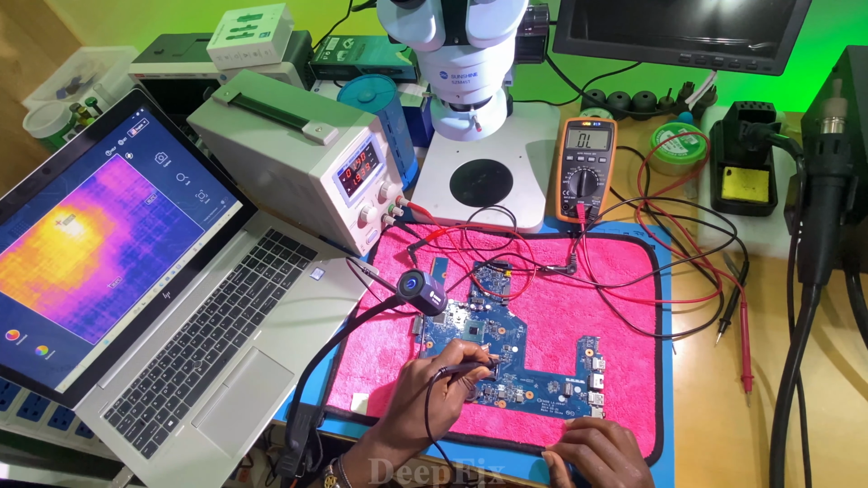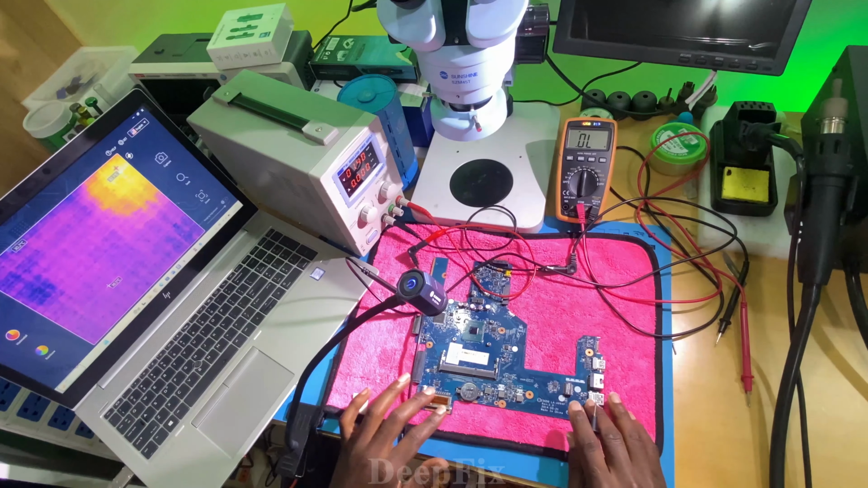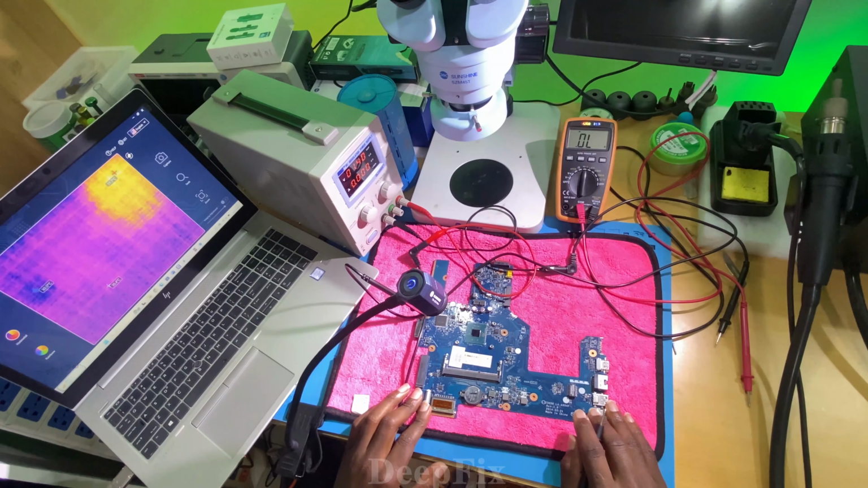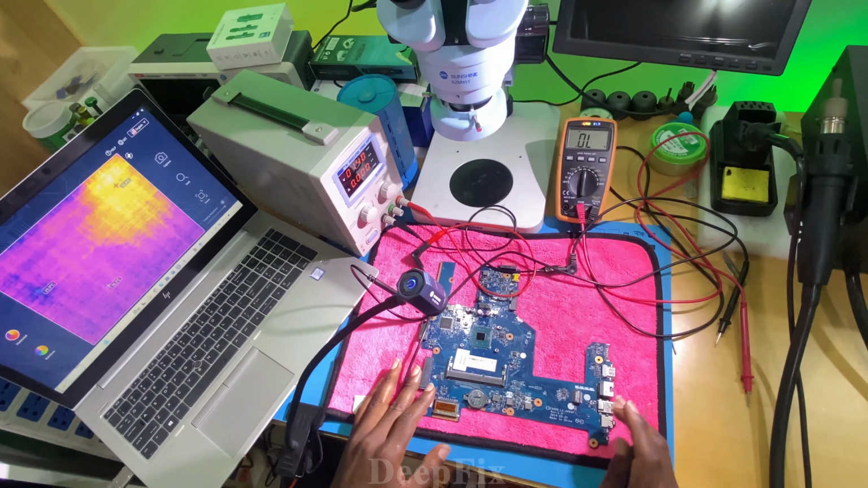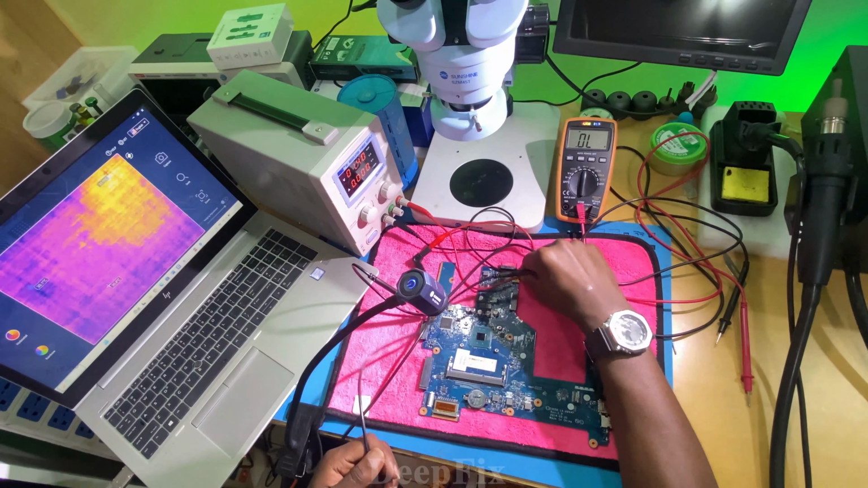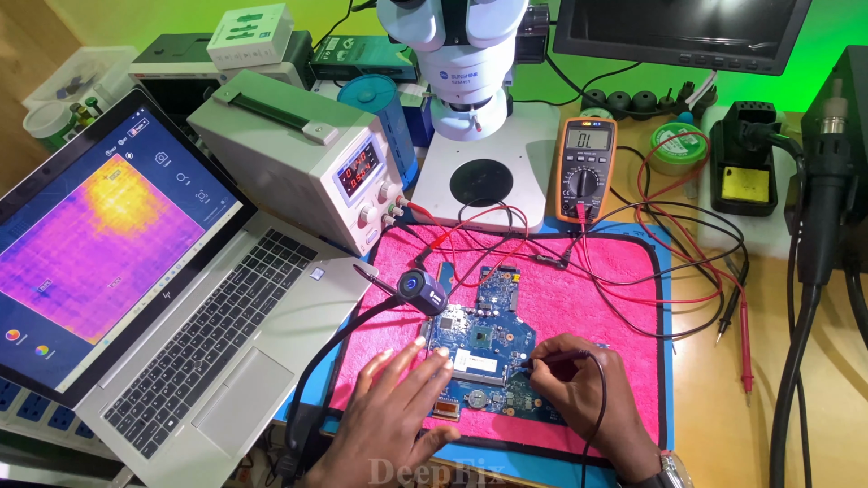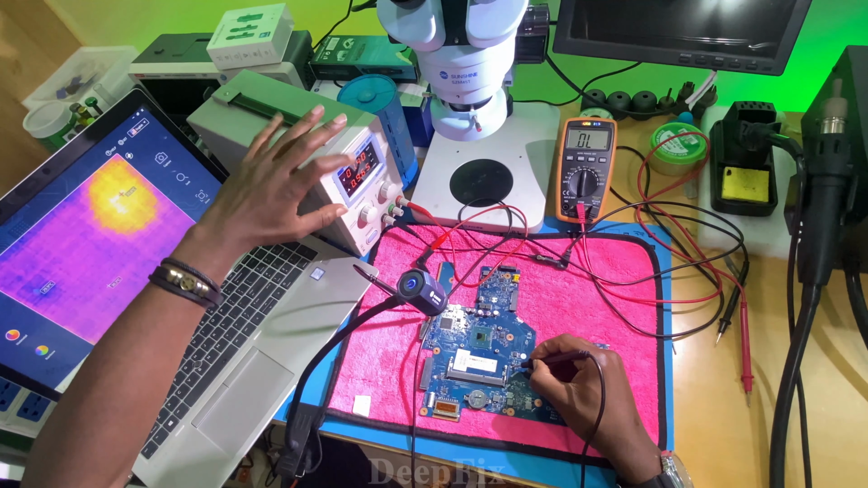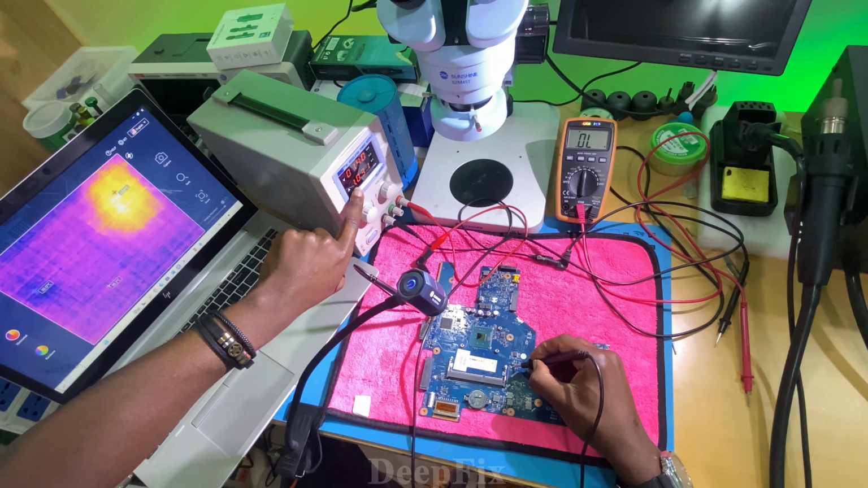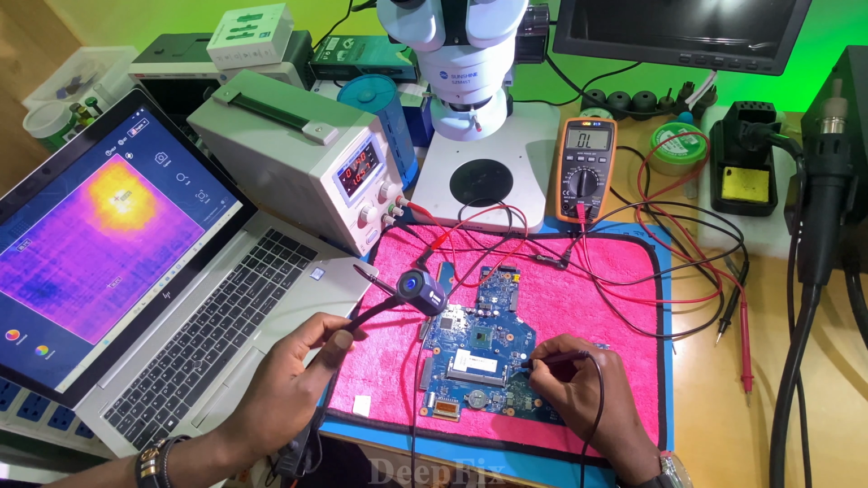Another end. And this is not ground. You see? Anything which is taking 1.0 amps is shorted.